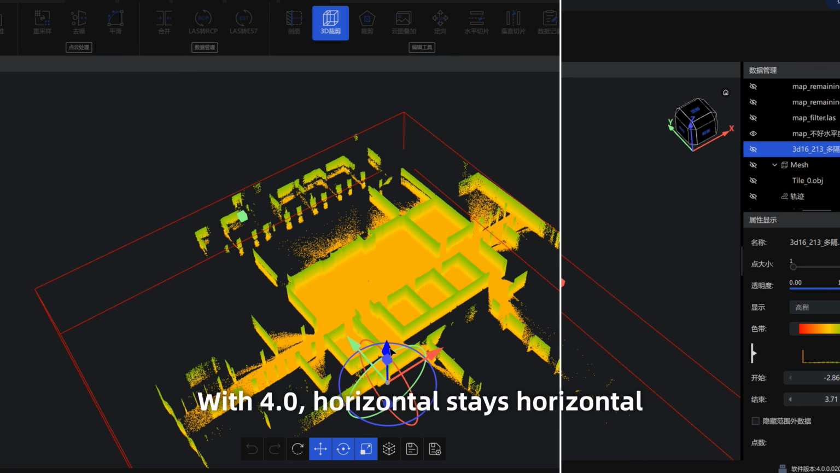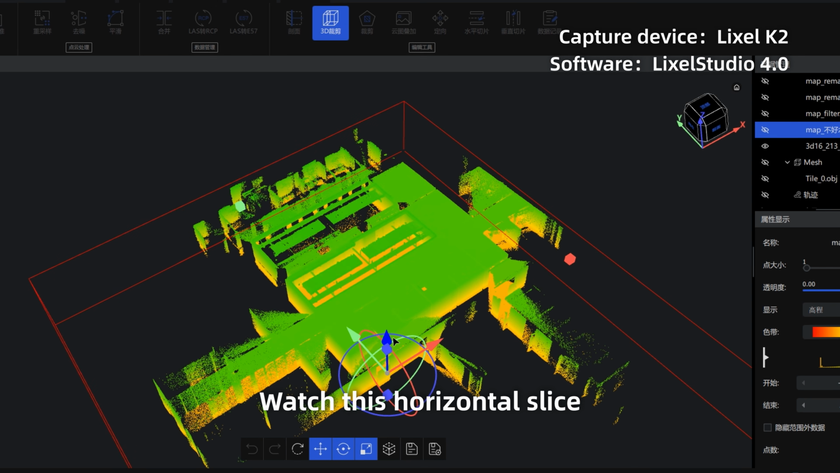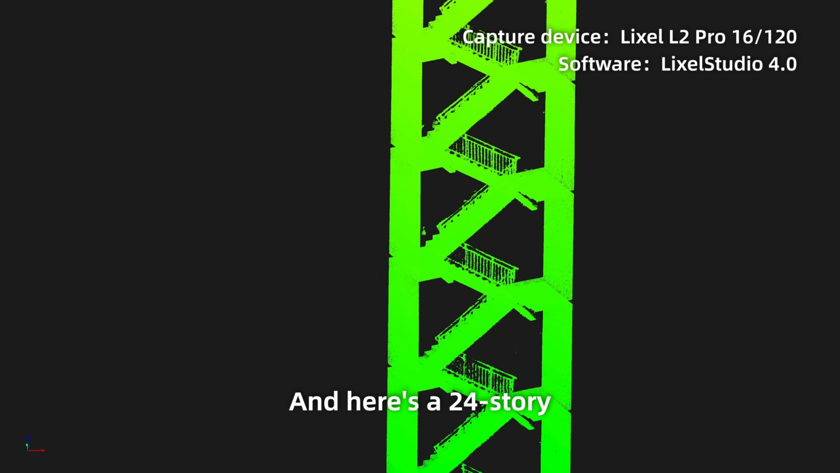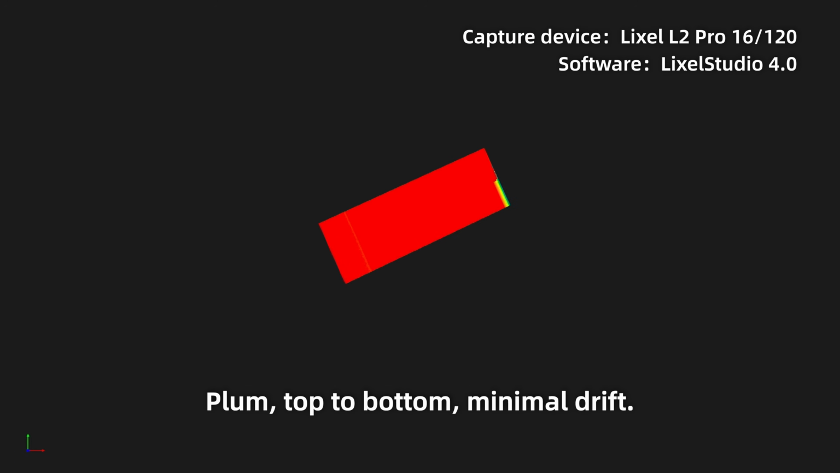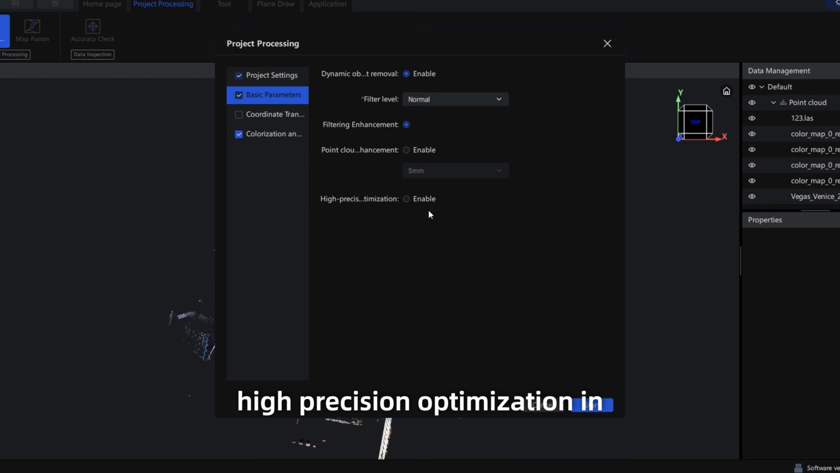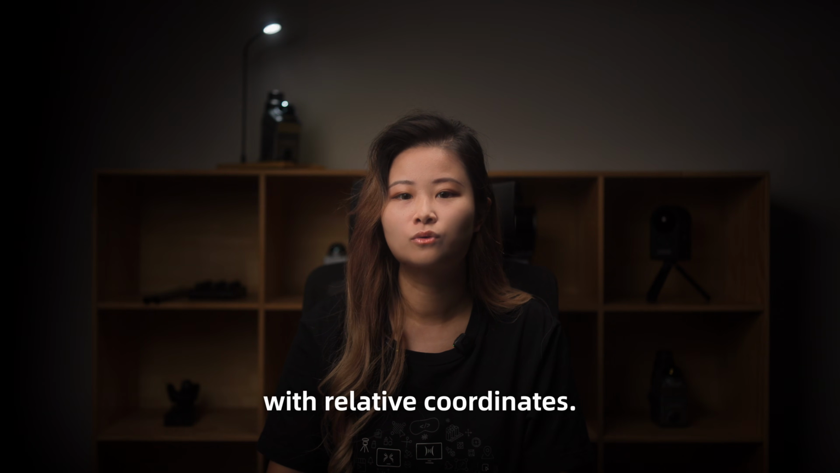With 4.0, horizontal stays horizontal, vertical stays vertical. Watch this horizontal slice cutting down layer by layer. The leveling improvement is right there in front of you. And here's a 24-story building captured with Auto Pro, plumb, top to bottom, minimal drift. To turn this on, just toggle high precision optimization in your processing settings. Right now, it's tuned for indoor structure scenes processed with relative coordinates.